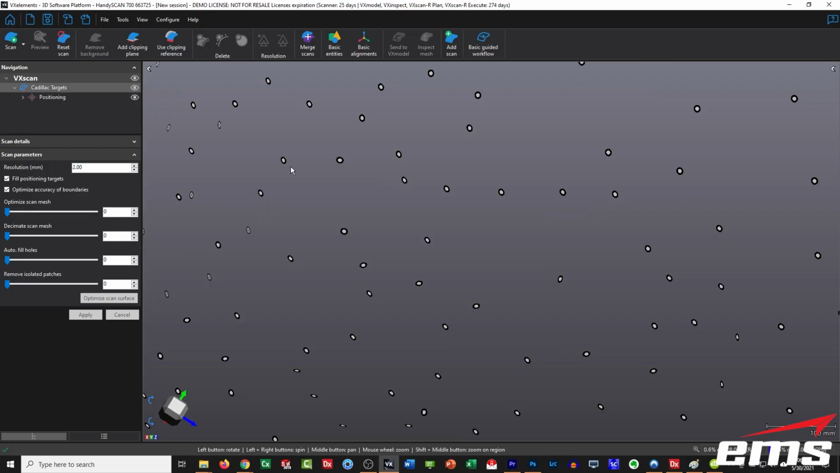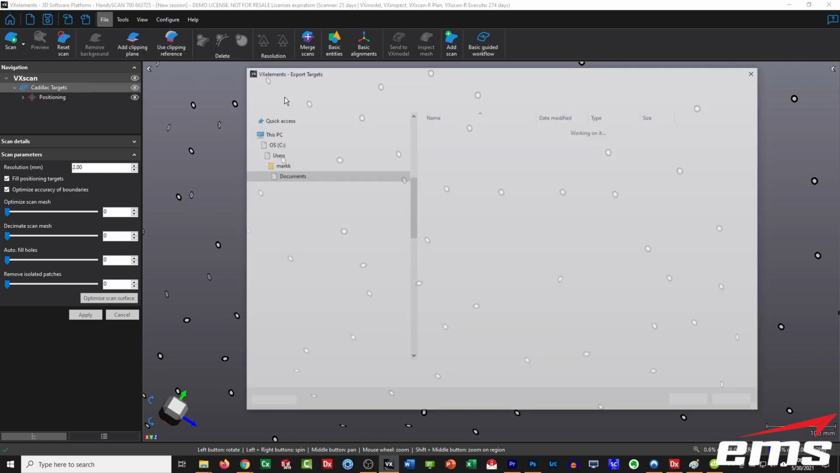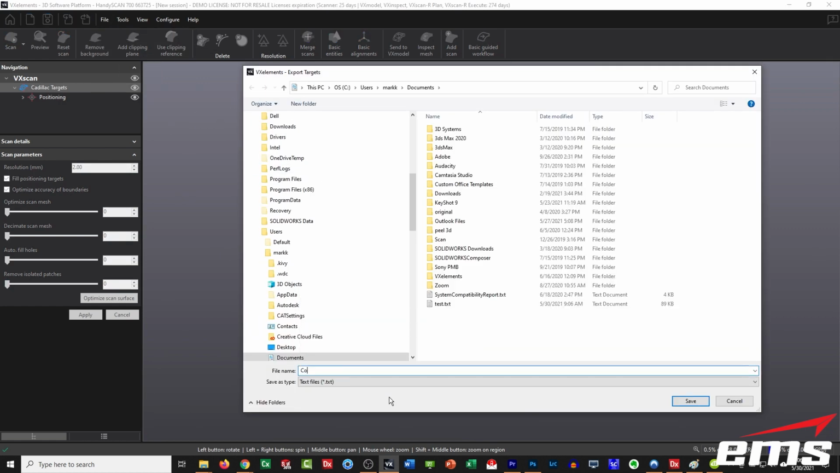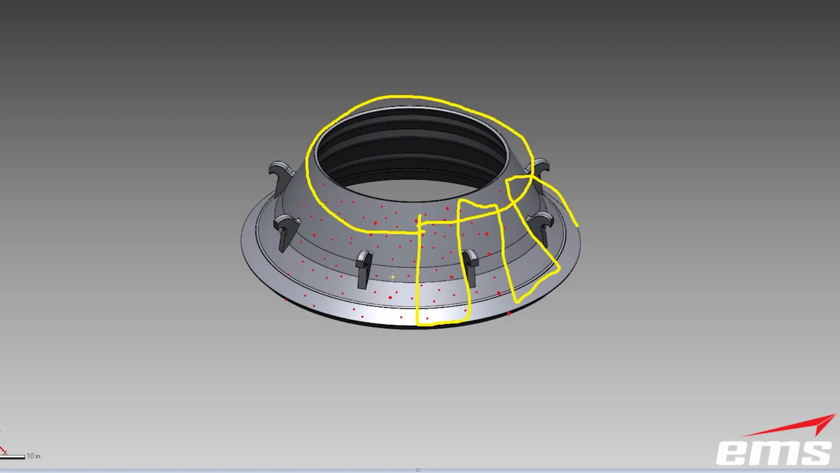And then when you're done scanning, it's a good idea to save those targets into a file. It's just a text editor file, but we'll explain more in a minute here why you would want to do that. But you want to definitely save that file.